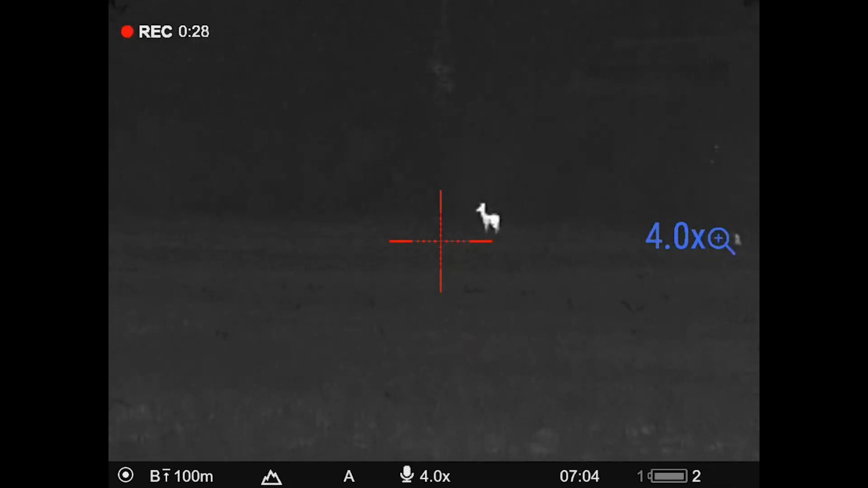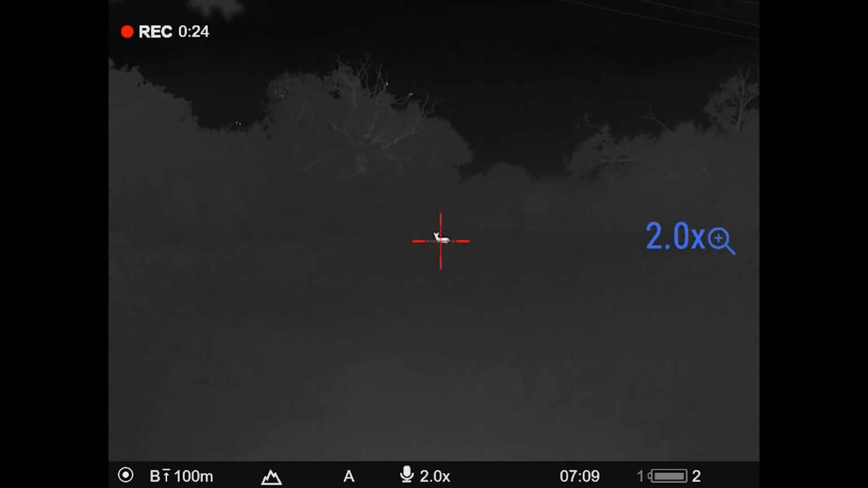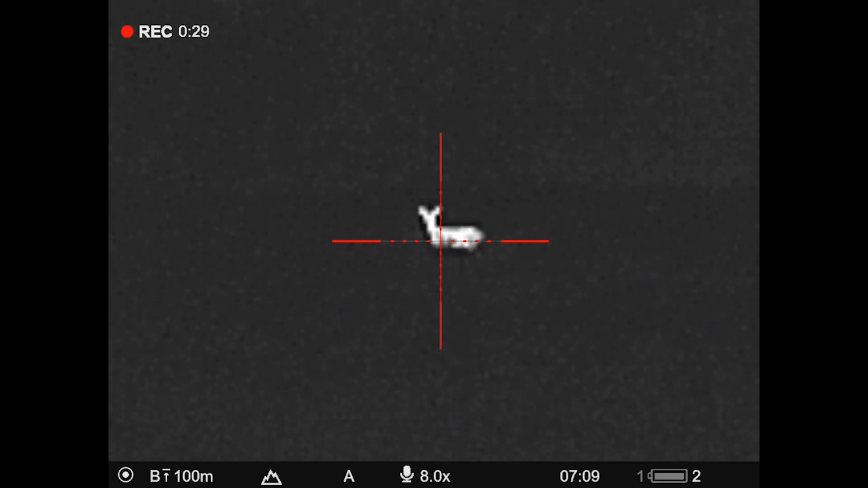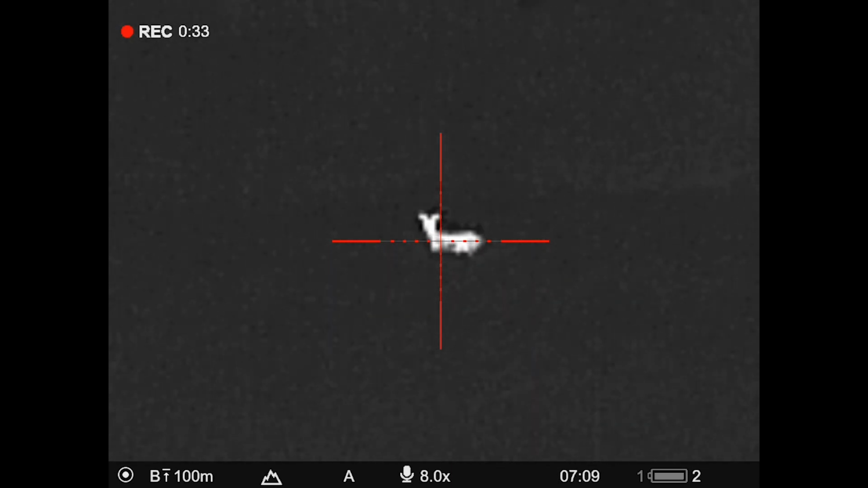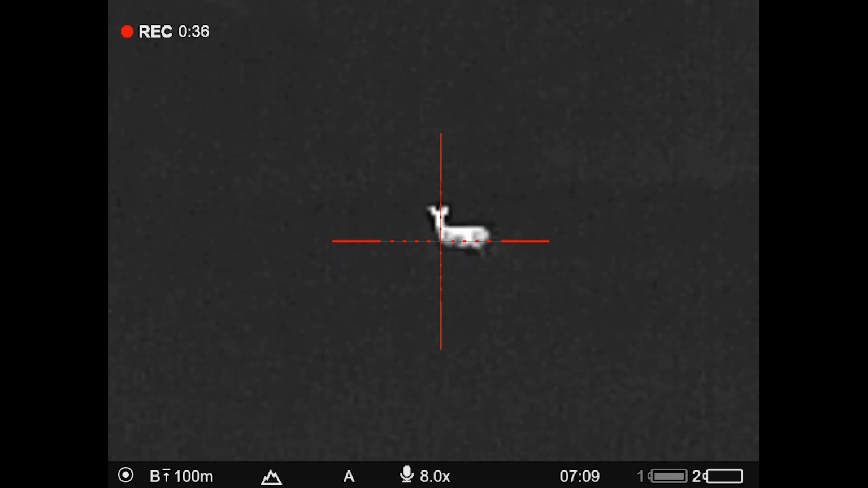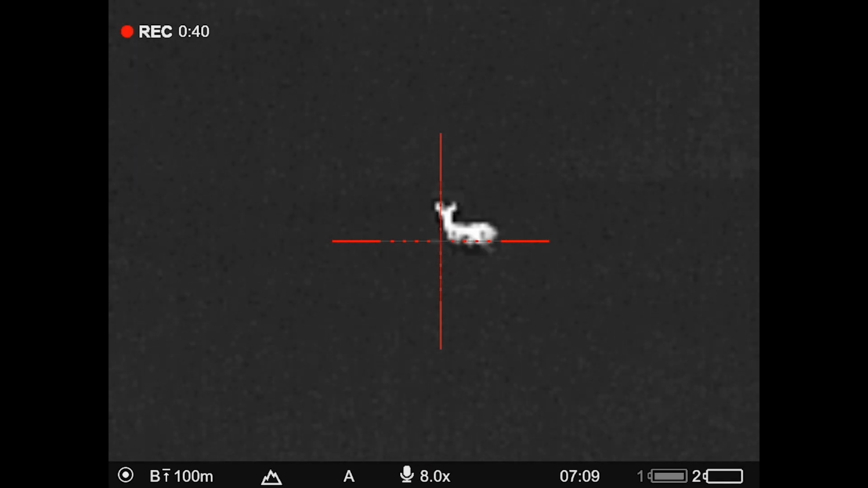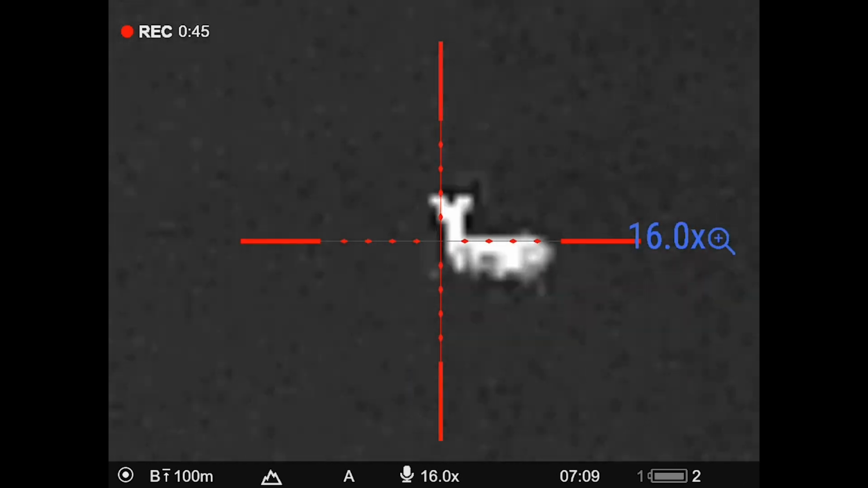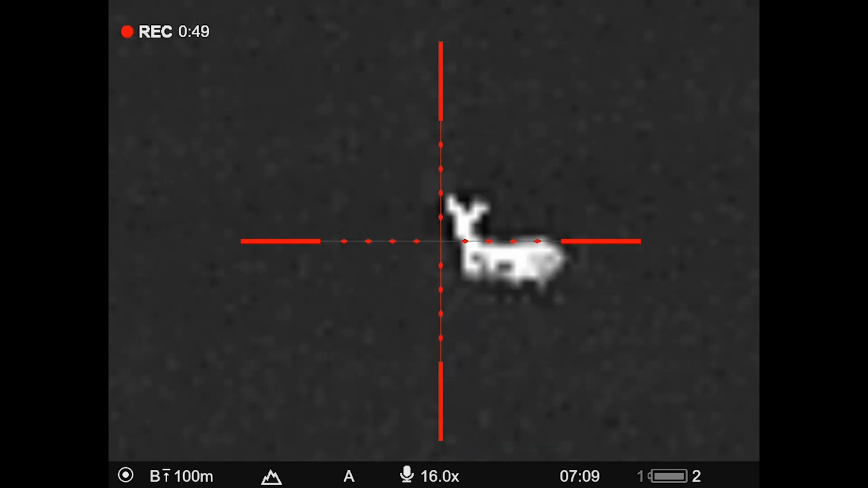140 meters. So I just pinged it and showed you can see, at 2 it's crystal clear. At 4 again, all the definition is there. You start to get, like any thermal, you start to lose a little bit once you start zooming in. At 8, yeah, it's digitally pixelated a bit, but shot placement is absolutely perfect. And then at 16, you can see at 140 meters that roe deer, that shot placement would be absolutely fine.